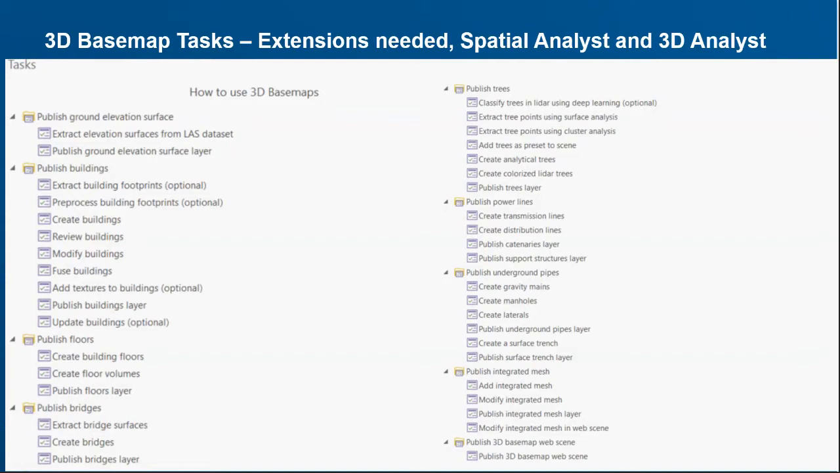You can also publish your buildings, so you can create your buildings. And one of the first things there is actually extracting building footprints. That is a whole process for taking your LiDAR, classifying it for the buildings, and then it creates rasters from that. And then it walks you through how to use a raster function to fill in the gaps between that raster output.